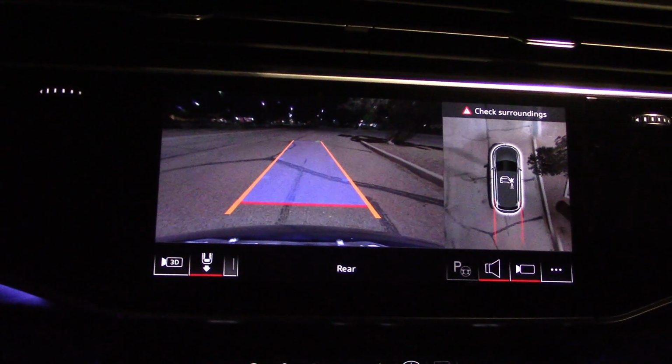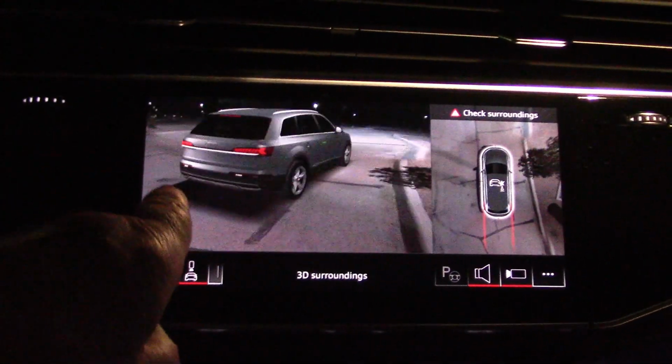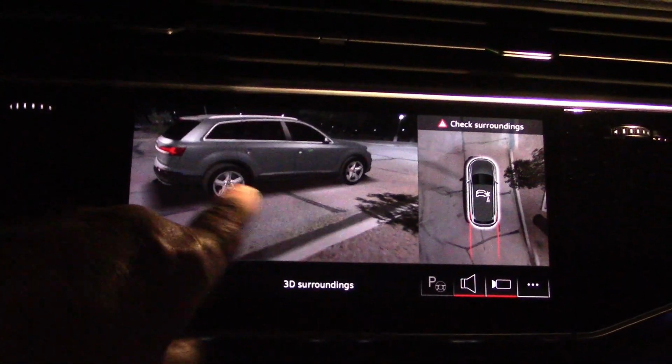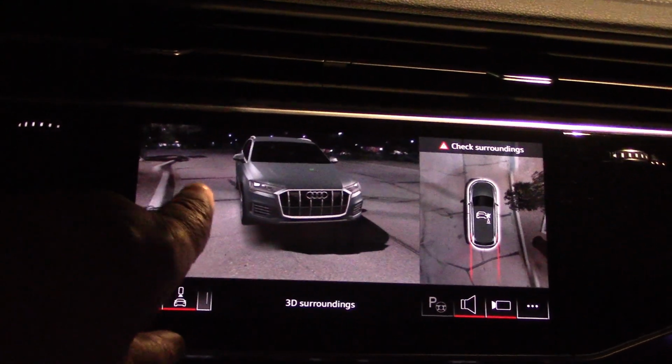Nice quality on the outside camera system. Oh, we got 3D. Amazing how they do this.